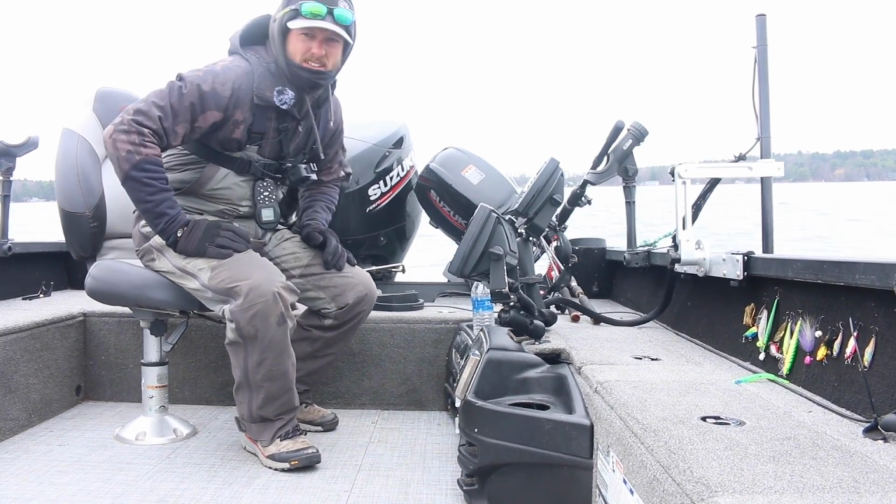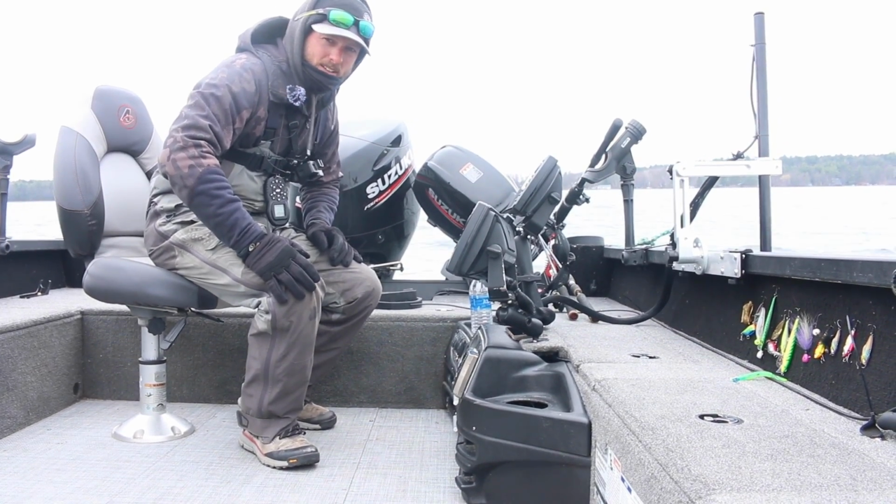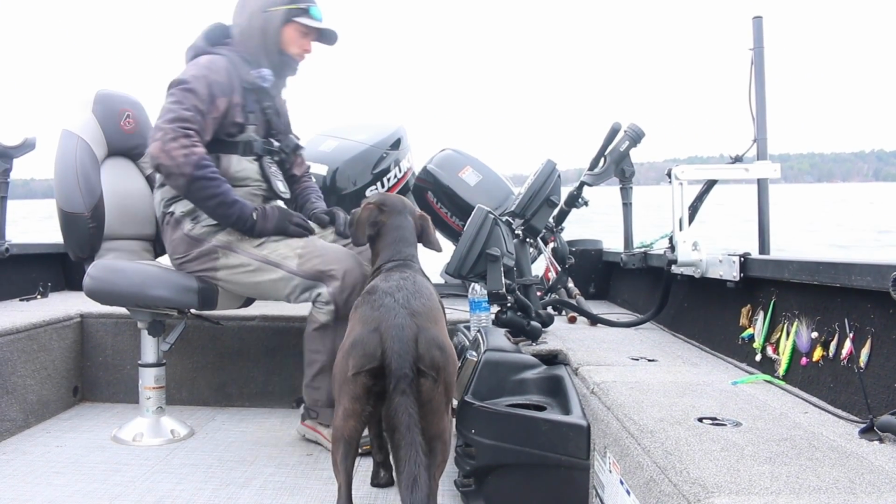All right, so we're up here on one of these flats right now. I forgot my tripod, so you guys are just gonna have to deal with this bizarre camera angle here. Surly's even gonna mess with the camera. Surly, don't mess with the camera. But we're spot locked right now, and there's definitely some fish around us, right?